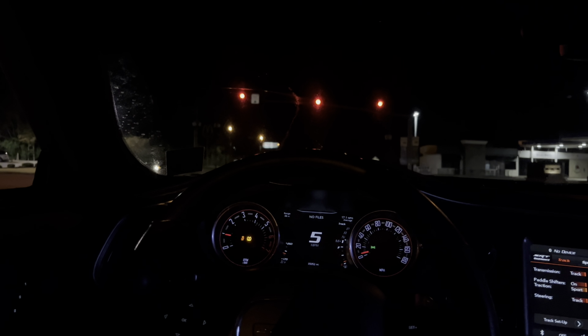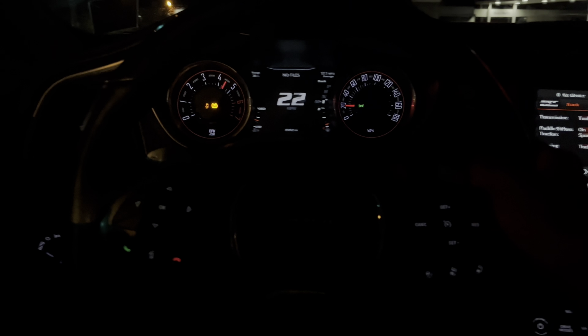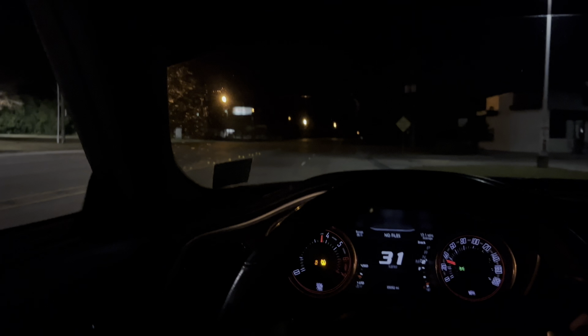Down the windows. It's kind of chilly out here. Ooh, boy, this motherfucker loud. Man, I don't be realizing how loud this car is, bro.